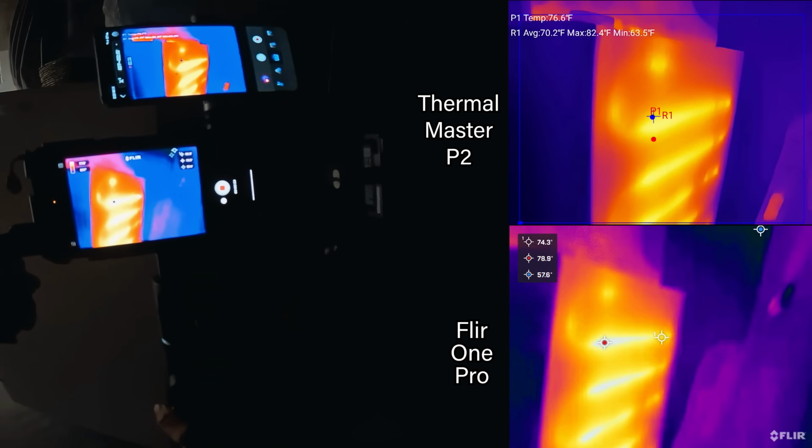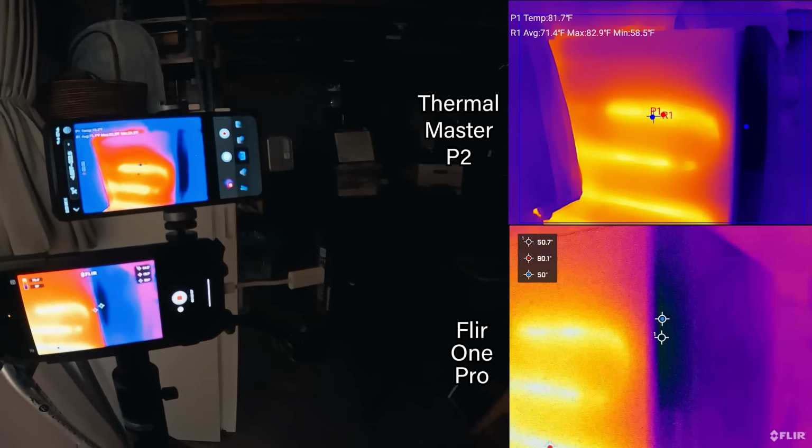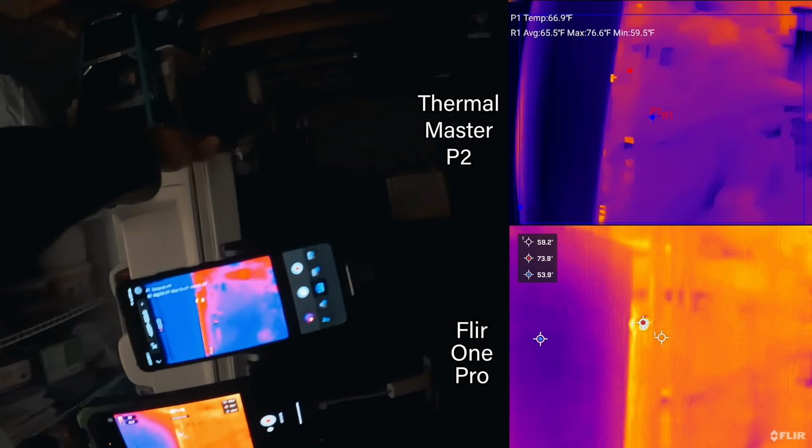Here is a freezer. That is super cool. You can see the refrigerant circuit. And you can see it on this side as well. Take a look inside.